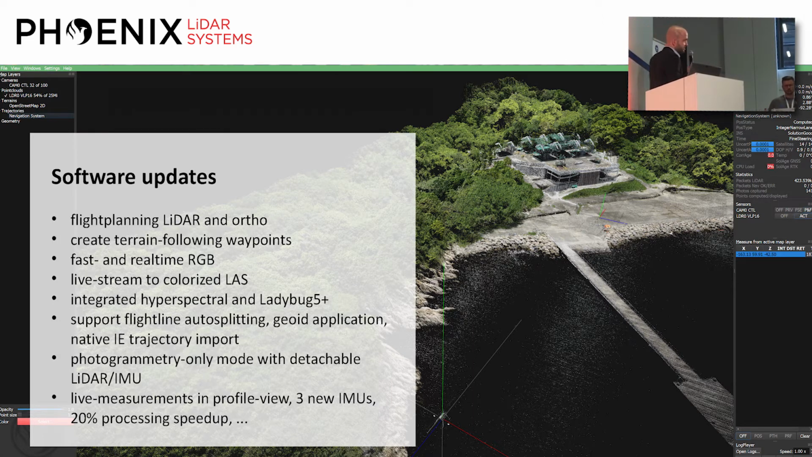So it's actually a pretty good fit and saves you hours and hours of photogrammetry post-processing. So the processing is about real time. If you fly an hour, you have a colorized LAS file in an hour. Of course, we also stream the colorized LAS file.